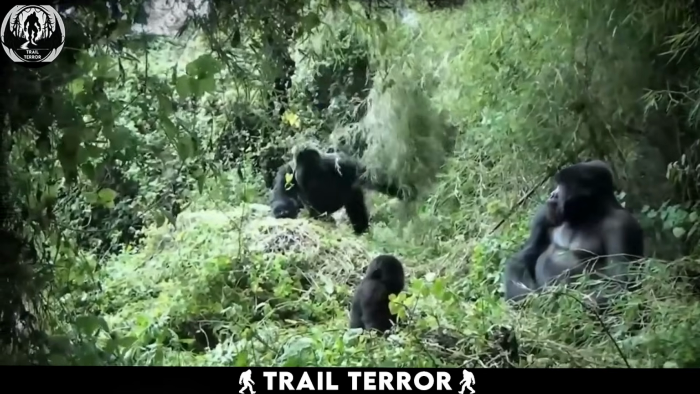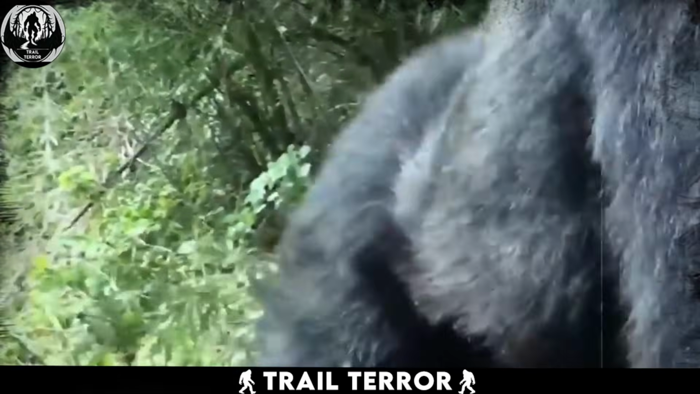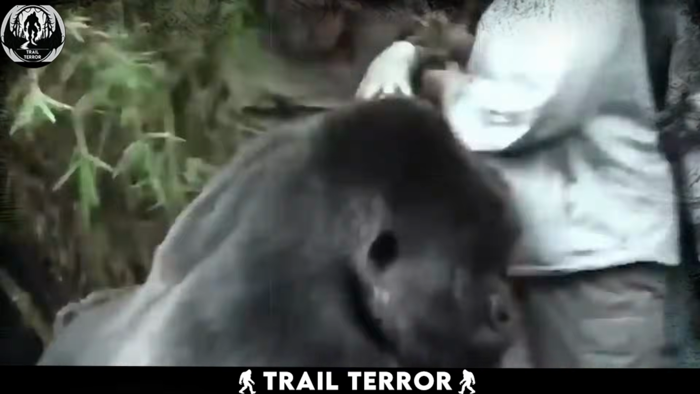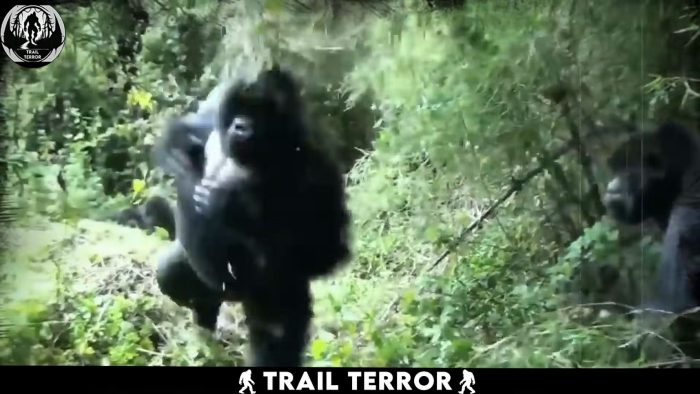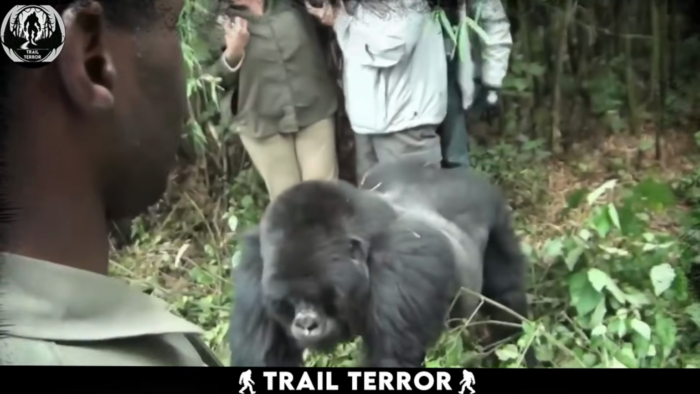In this video, a group of people on an expedition to observe gorillas in the wild are filming a seemingly peaceful scene. They capture a group of gorillas relaxing in their natural habitat. However, the calm atmosphere quickly shifts when one of the gorillas, appearing agitated, suddenly charges towards the group at a rapid pace. The gorilla's unexpected action brings a sense of danger and urgency to the moment.